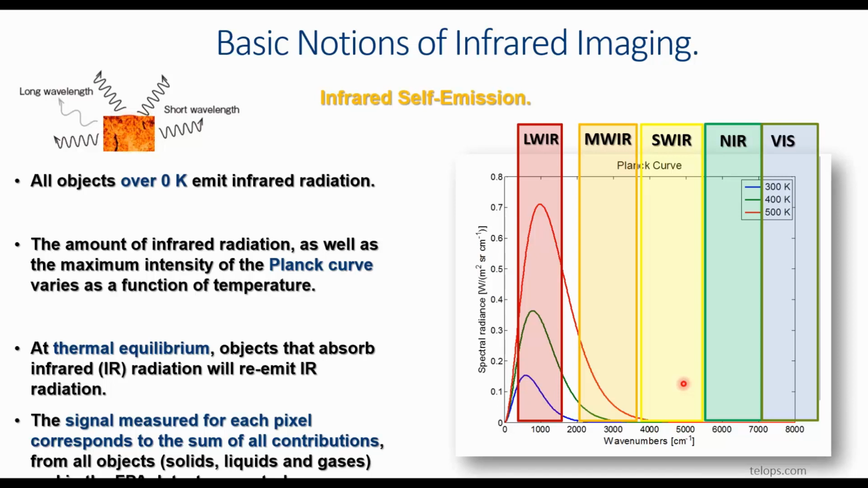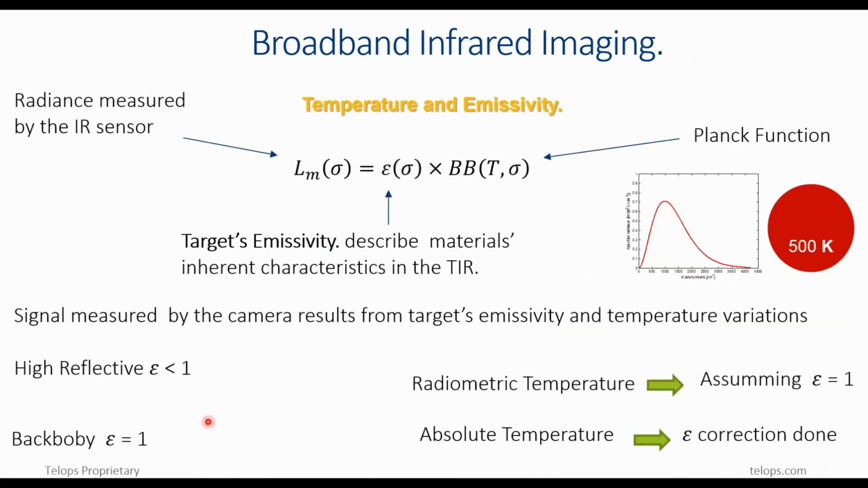For a broadband camera, the signal measured on each pixel is usually a sum of all contributions of all objects in the field of view and over the whole focal plane array detector spectral range. Another important thing worth mentioning here is the emissivity.